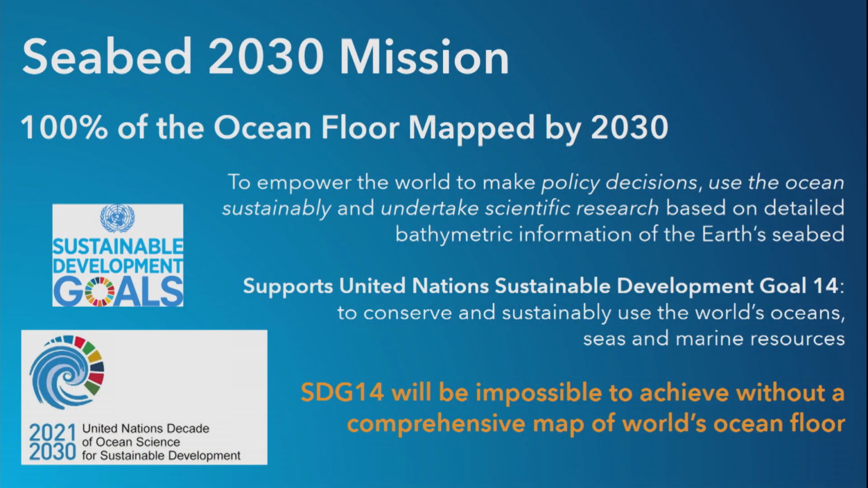In February of this year, Seabed 2030 was officially launched in Tokyo. It's an undertaking by the General Bathymetric Chart of the Oceans, or GEBCO, to have 100% of the ocean floor mapped by 2030. And so this ambitious undertaking certainly raises several questions that we need to answer about bathymetry. First, why? Why does this matter?